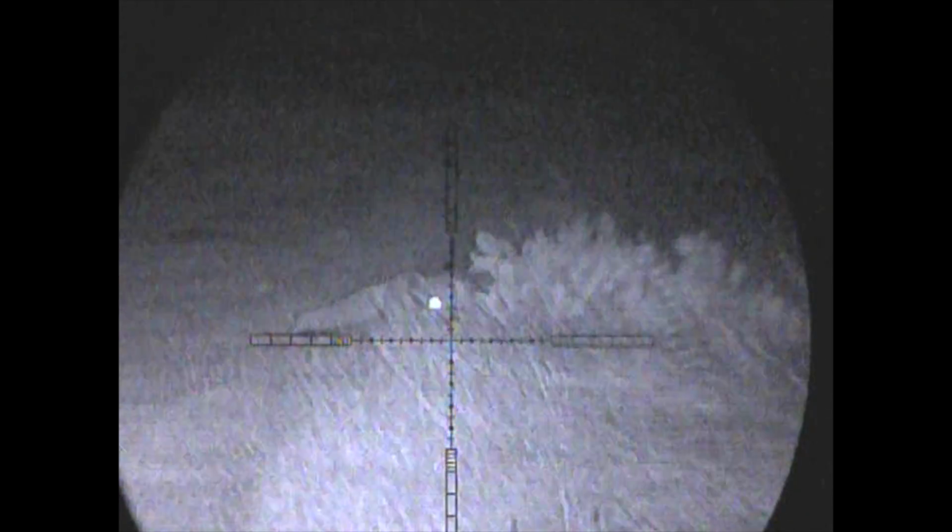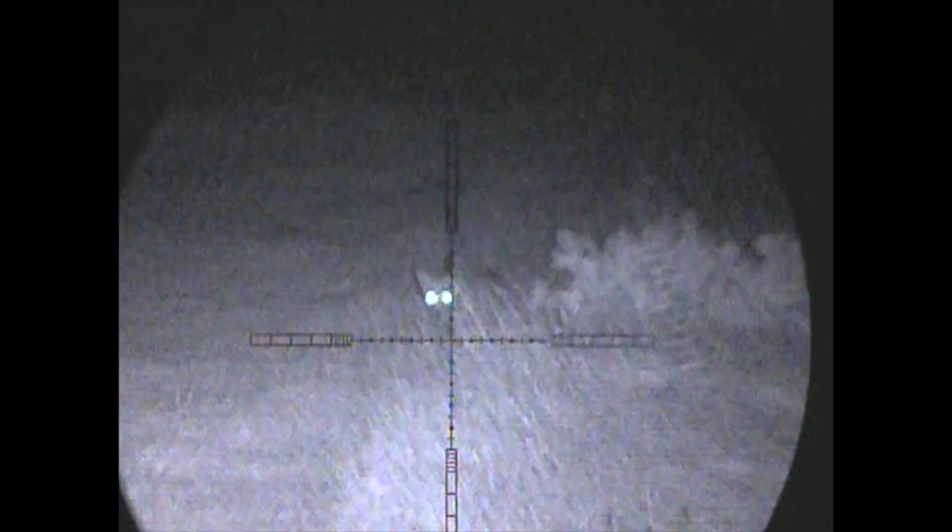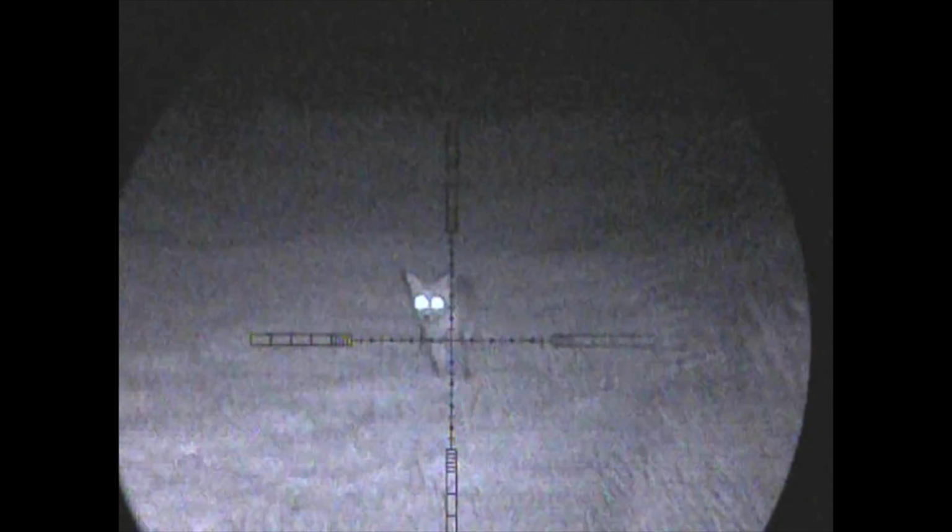I'm also leaning against the truck because it's a very bright moon and I'm somewhat silhouetted by it, but I don't think the wind is helping me here because I'm struggling to actually keep steady, as you'll see in a minute. I actually pull the shot ever so slightly to the left and this fox runs and does a little semicircle and falls behind that patch of weeds there.